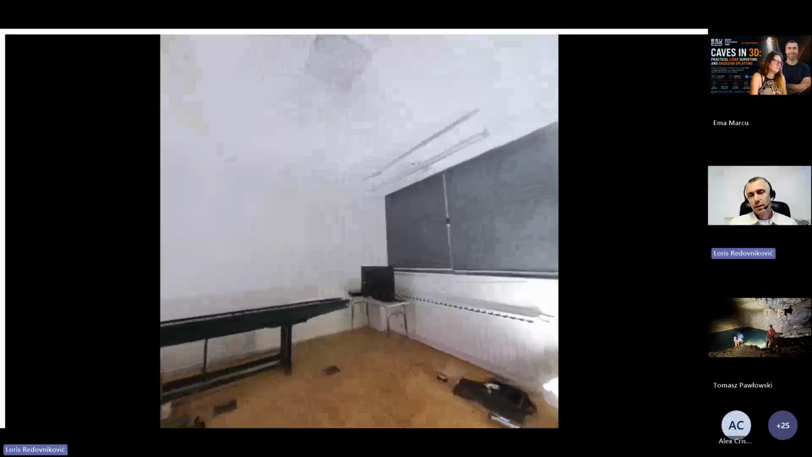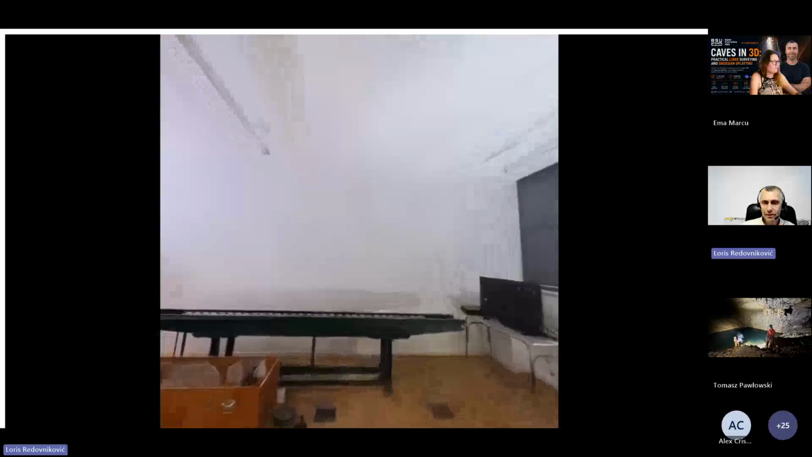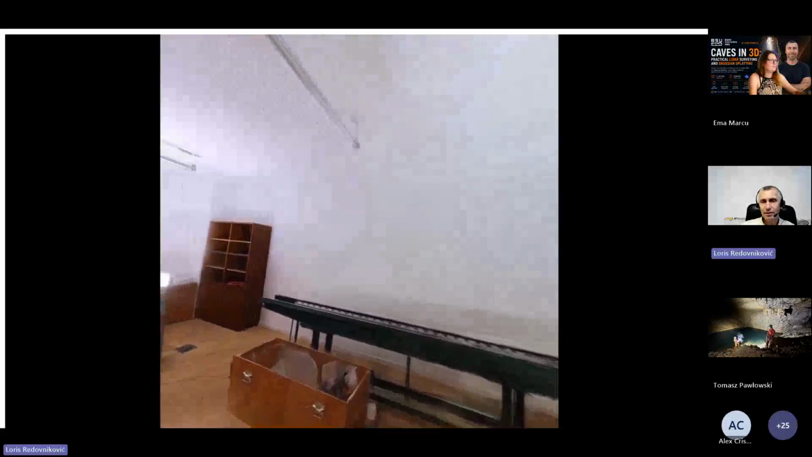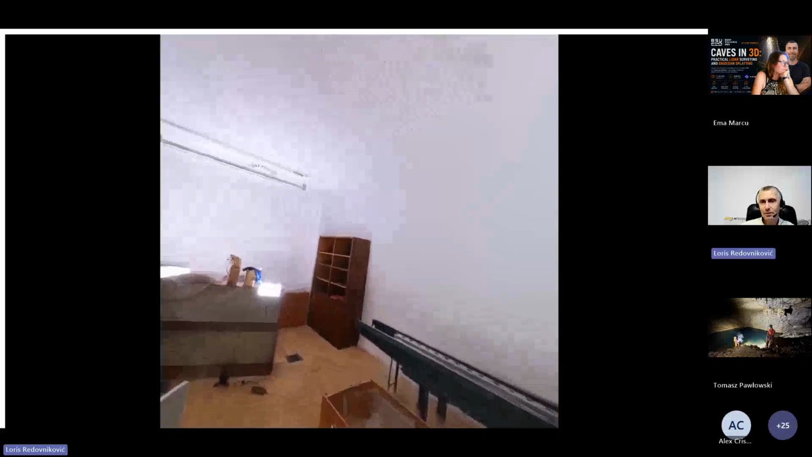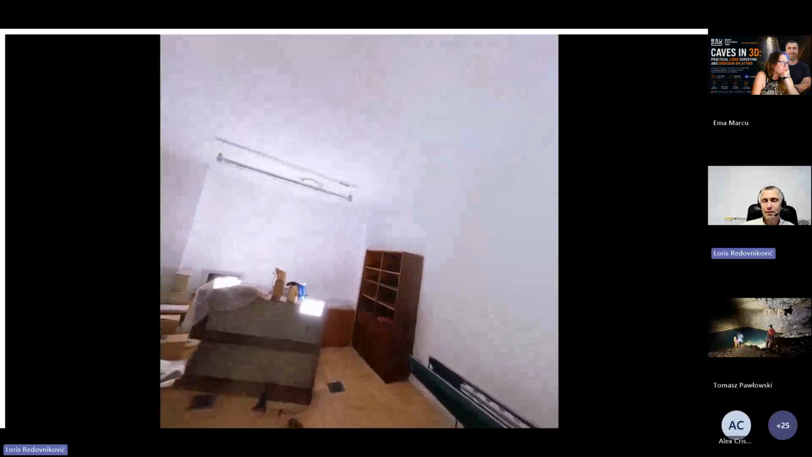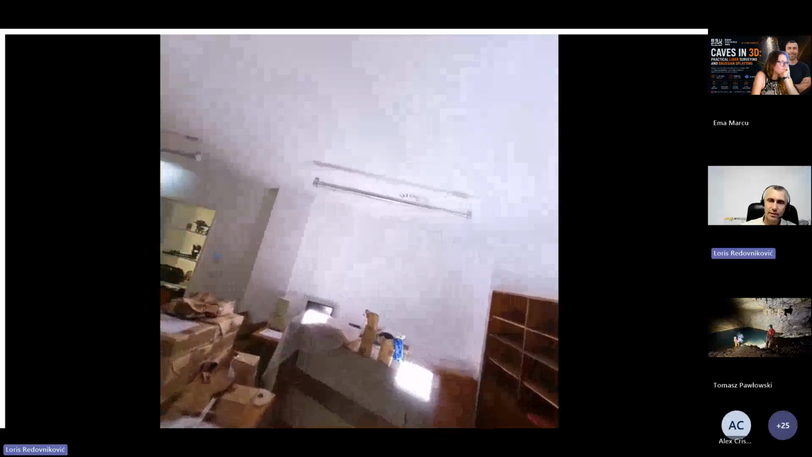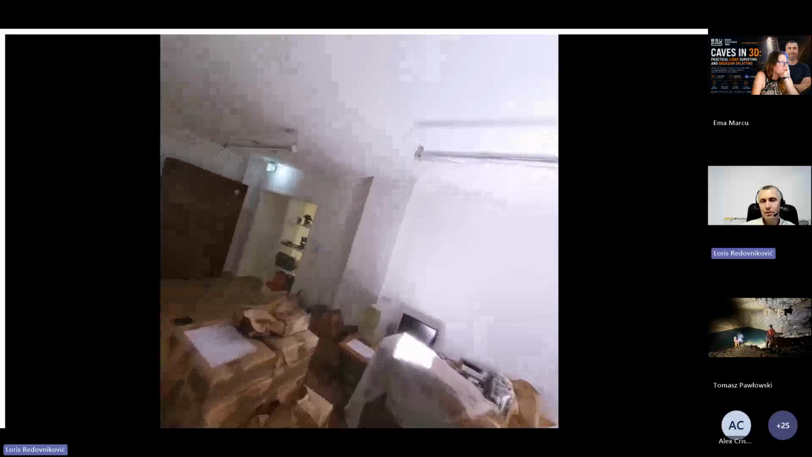And then I have a lot of ideas how we can do this, but for now we didn't get any good result, because in this room we have white walls, and in caves walls are dark, and we don't have enough light.